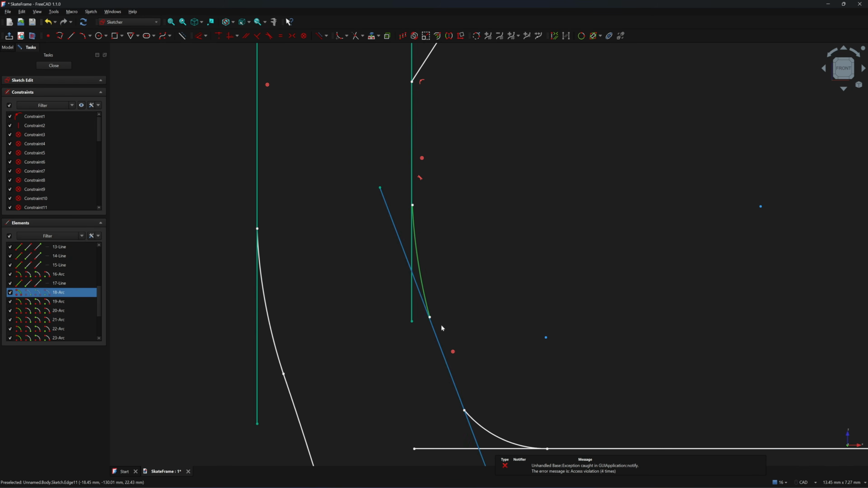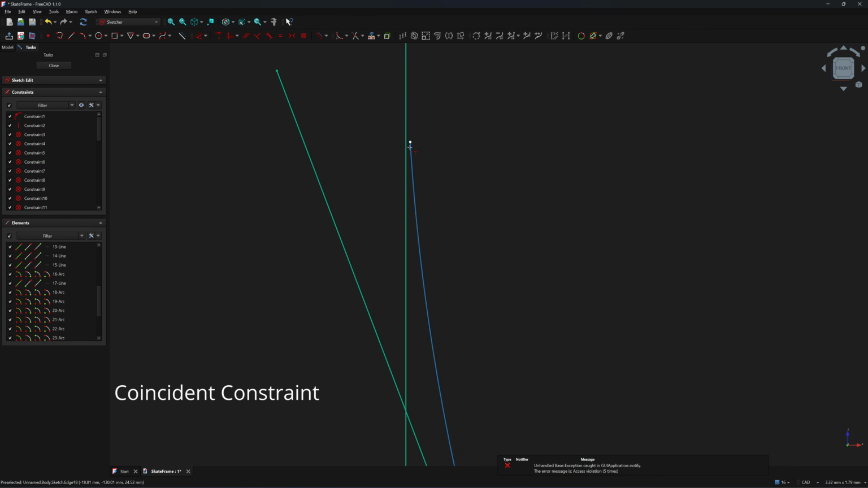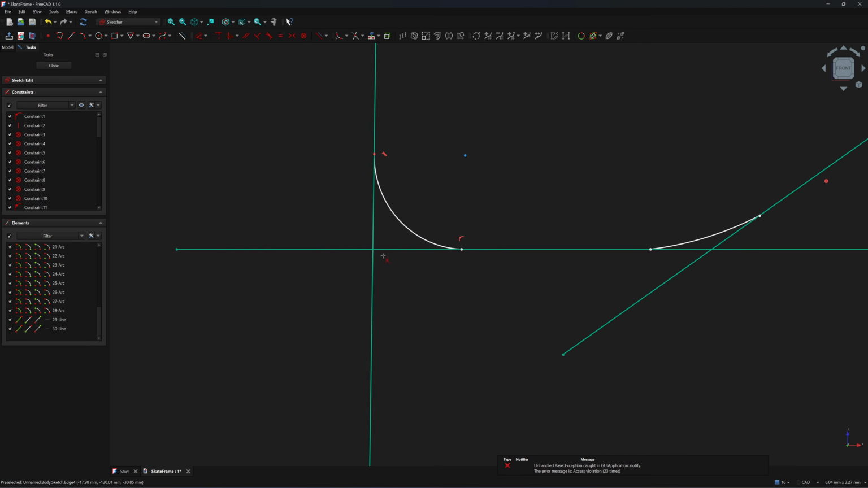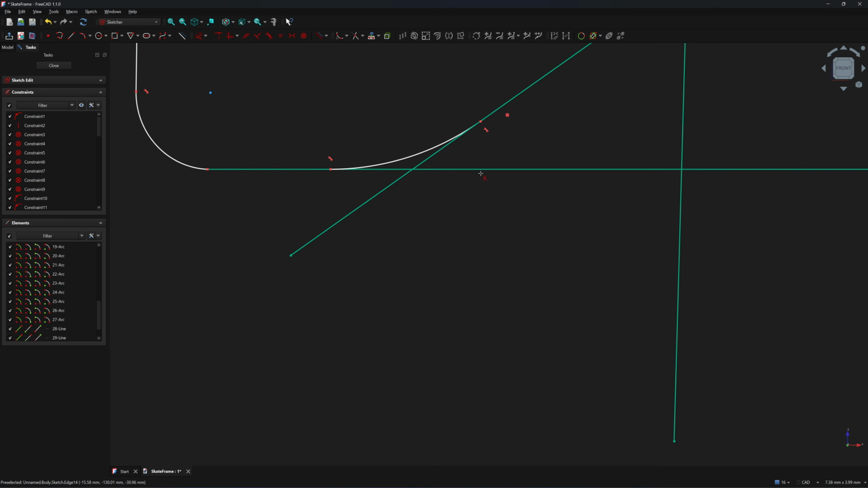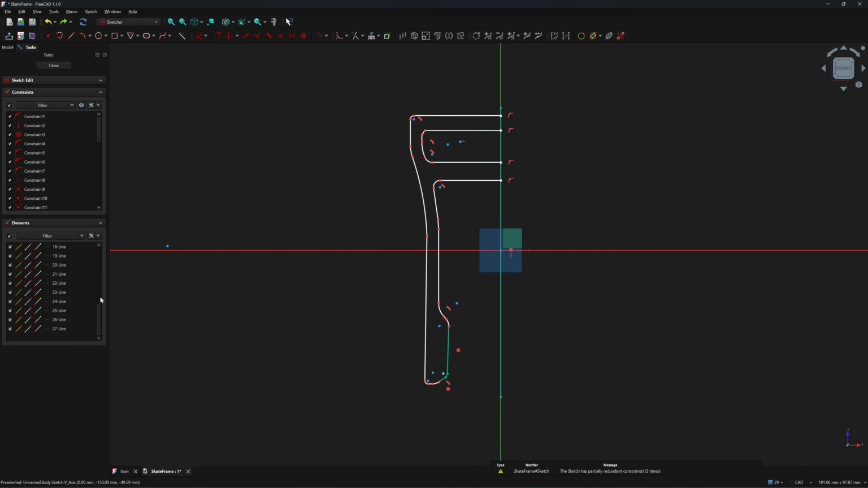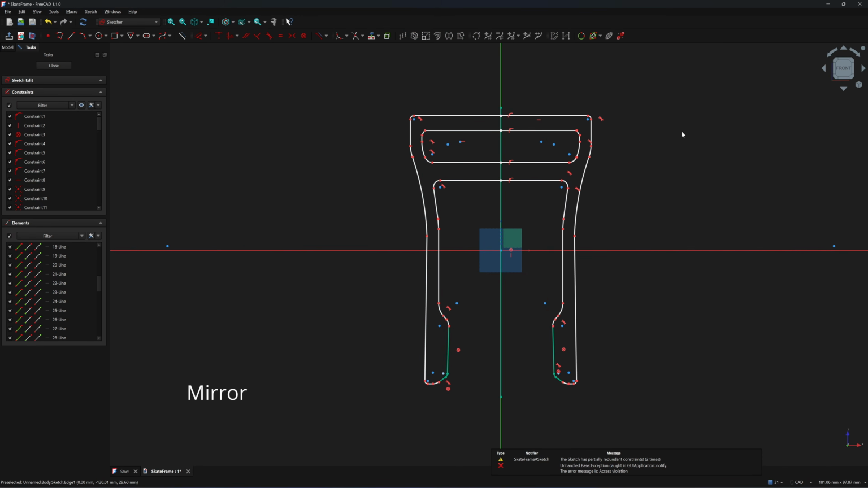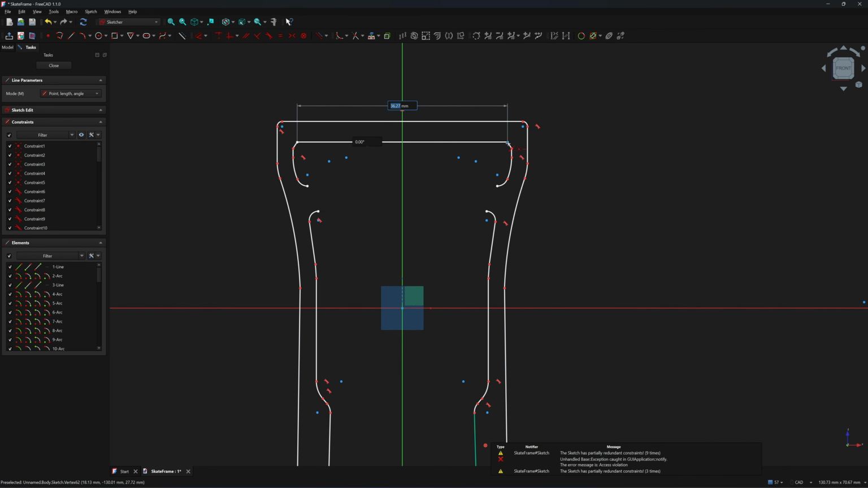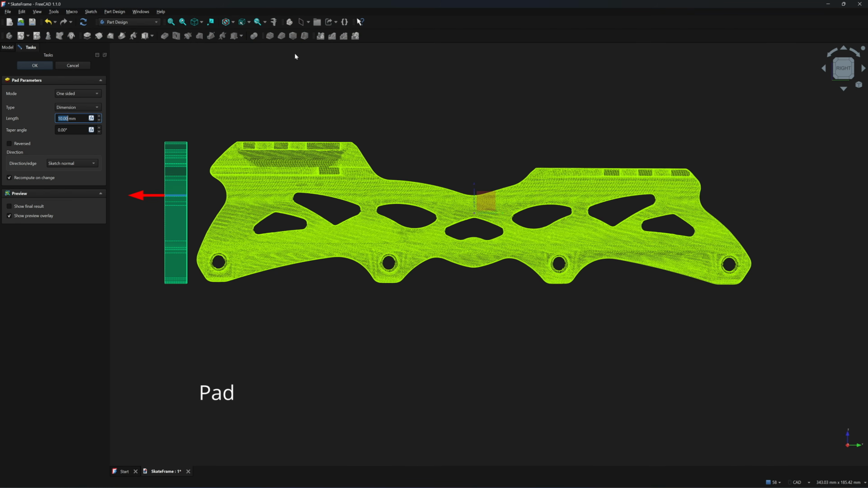Sometimes, after applying a tangent constraint, the endpoints won't connect. In that case, just apply a coincident constraint to join them. After creating the arc corners, the final step is trimming. Once trimmed, all the lines should connect. Connected endpoints will show as red dots, while the non-connecting endpoints will appear white.